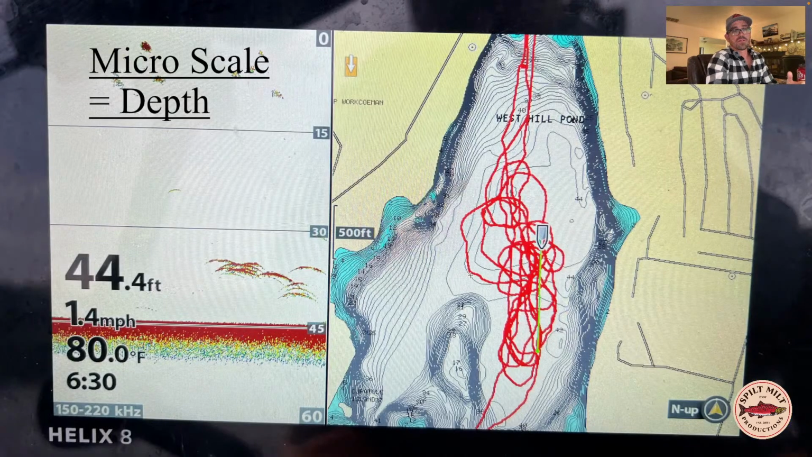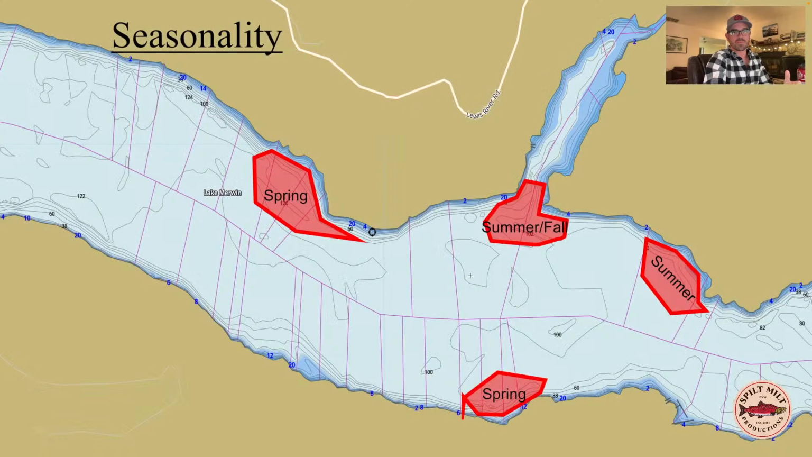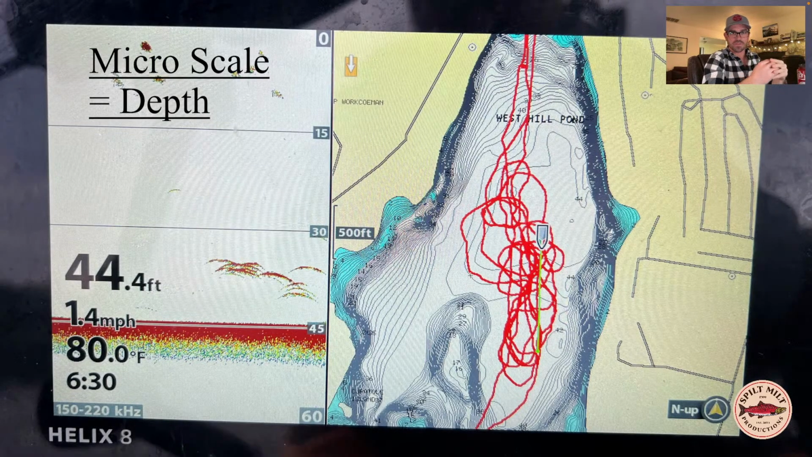And I also want to talk about this at the micro scale. And when I talk about the micro scale, I'm really talking about within the water column itself. What's the depth and what's causing them to move up and down through the water column throughout the year. So we're gonna break apart these two dynamics, right? This large scale versus the small scale.